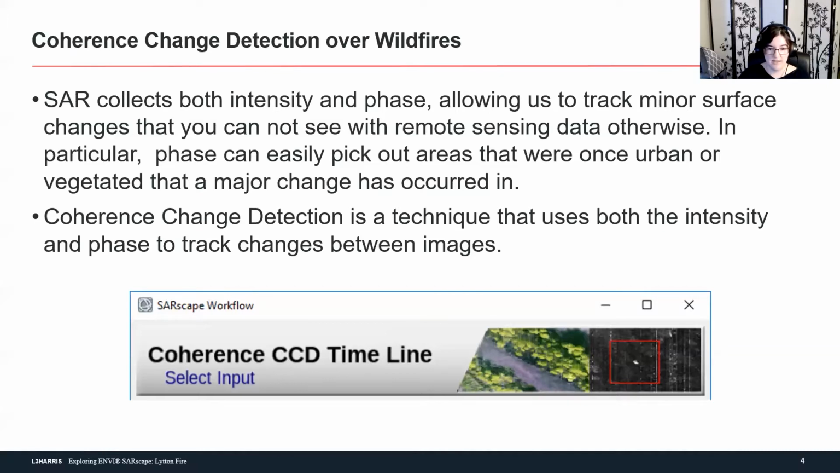So using both of these together, we can pick up really unique features that we wouldn't be able to otherwise. Tiny changes that you can't see in optical data, that you wouldn't even be able to see just with the intensity data as well. So you can pick up things like tire tracks in sand, which is pretty useful, but I've also found it to be one of the best ways to look at fires and what fire has affected on the ground surface.